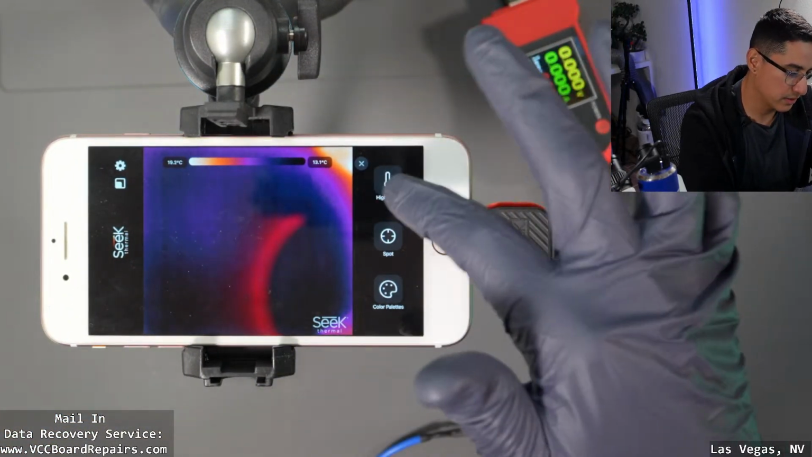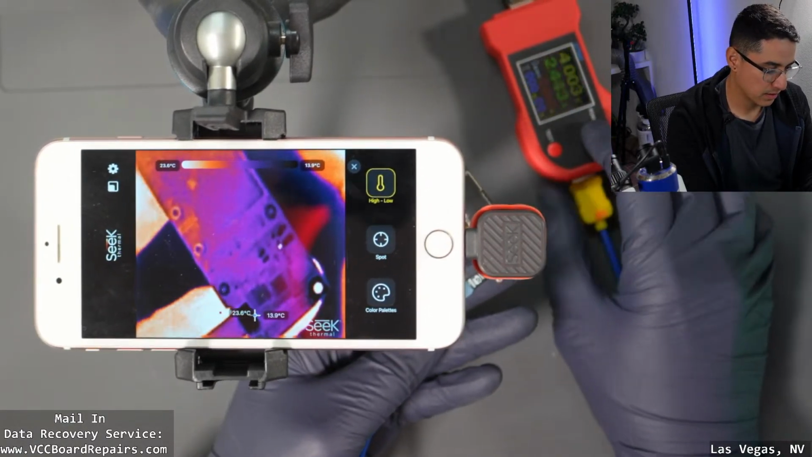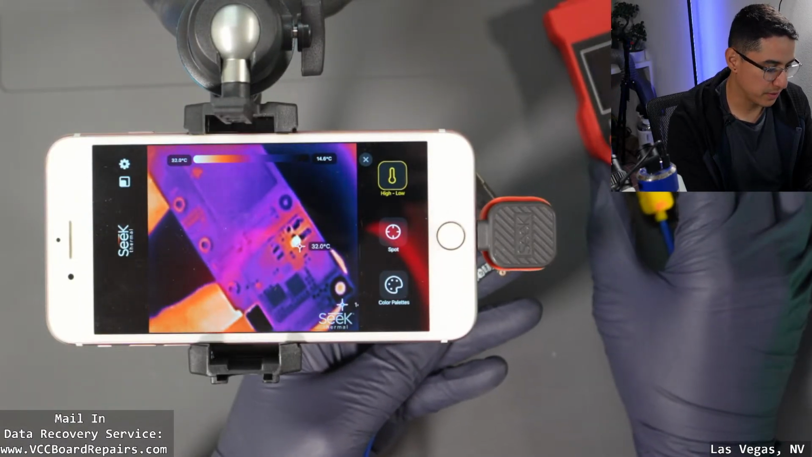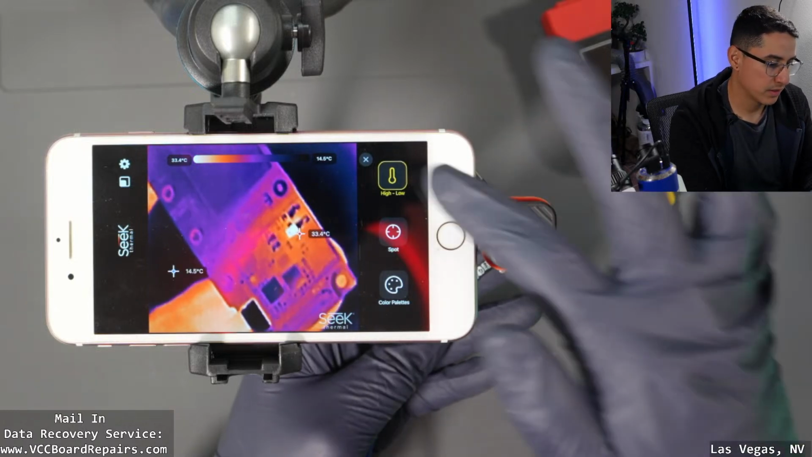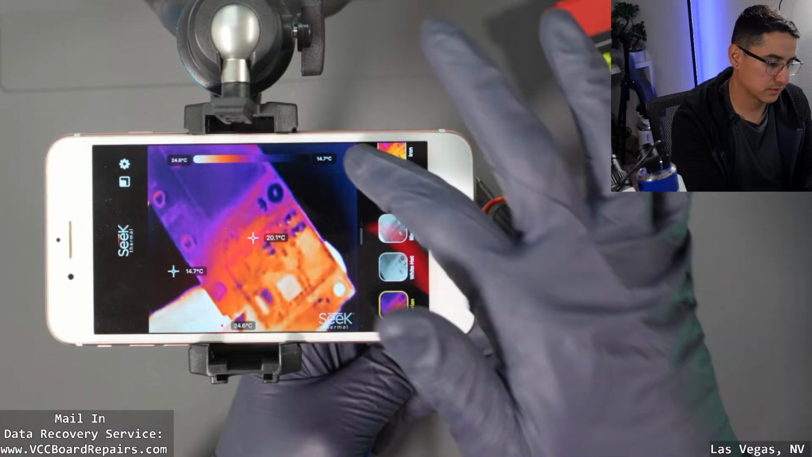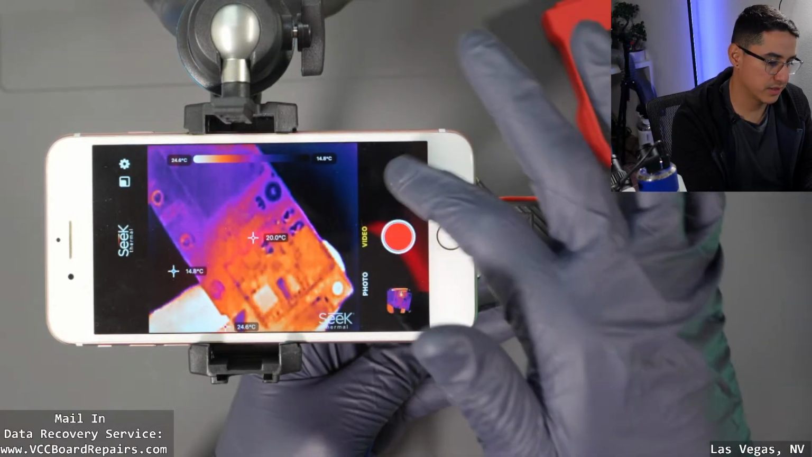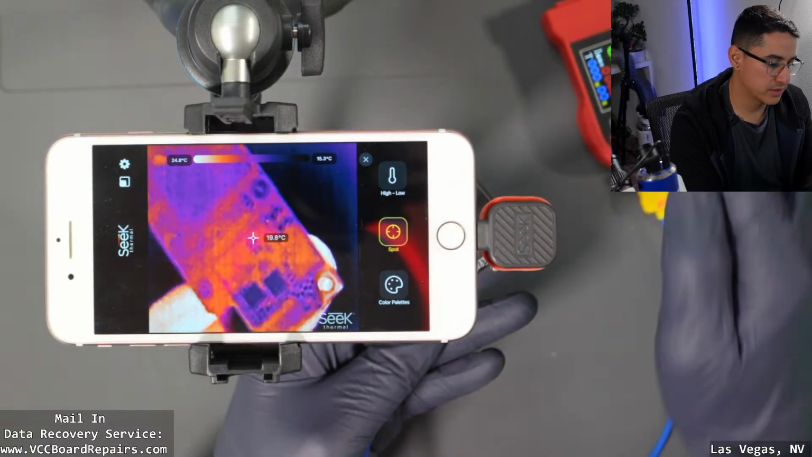Some of the other settings you can adjust is, here, let me rotate it this way. So high, low, if you enable that, you can see it'll kind of show you the temperatures of the highest and the lowest on the screen. You could have these two settings enabled together or separate. So spot, I believe it's just the center.